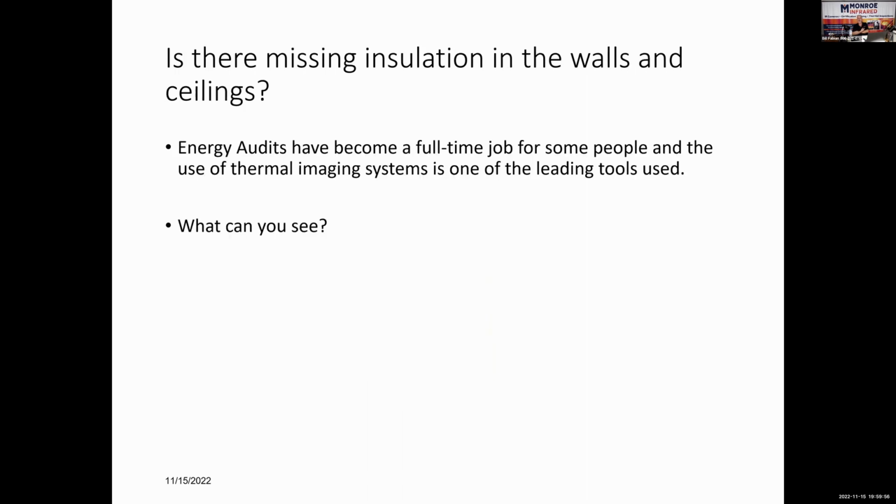Missing insulation in the walls and ceilings. Energy audits, some guys do that full time. But my job and my goal during the CRT class is to give you all the conditions, what things should look like, what they shouldn't look like, so that maybe you refer them: hey, it appears you have some serious issues, you might want to have an energy audit done.